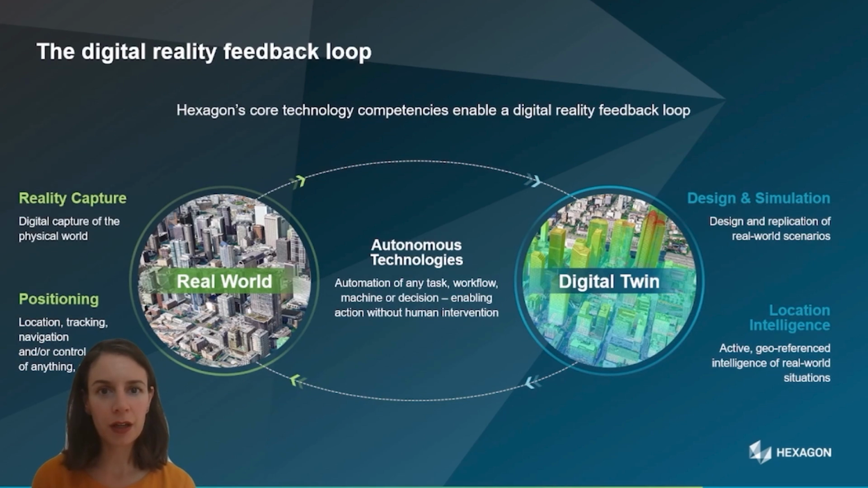Every day we interact with two worlds, the physical world and the digital world. And a smart digital reality requires a digital feedback loop between both of them. Hexagon's core technology competencies enable this feedback with 5 key areas of technology, which are reality capture technologies, enabling the digital capture of the physical world, positioning technologies, enabling location, tracking, navigation, and control of anything and anywhere.